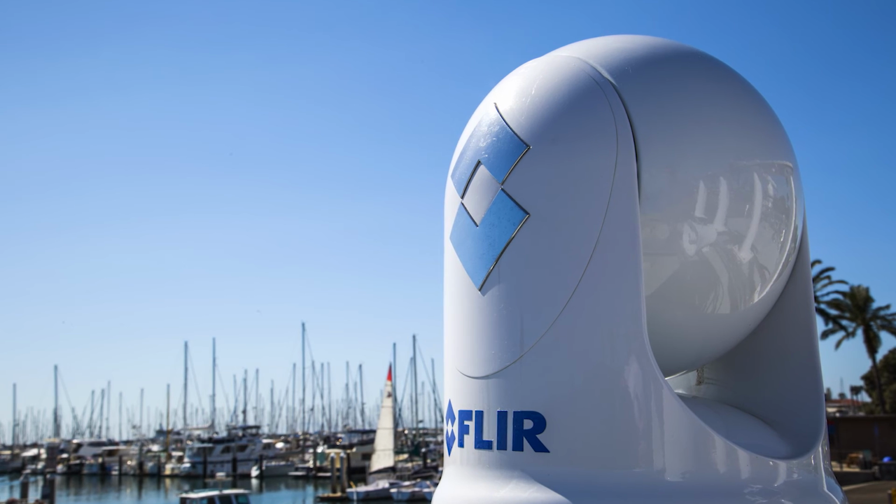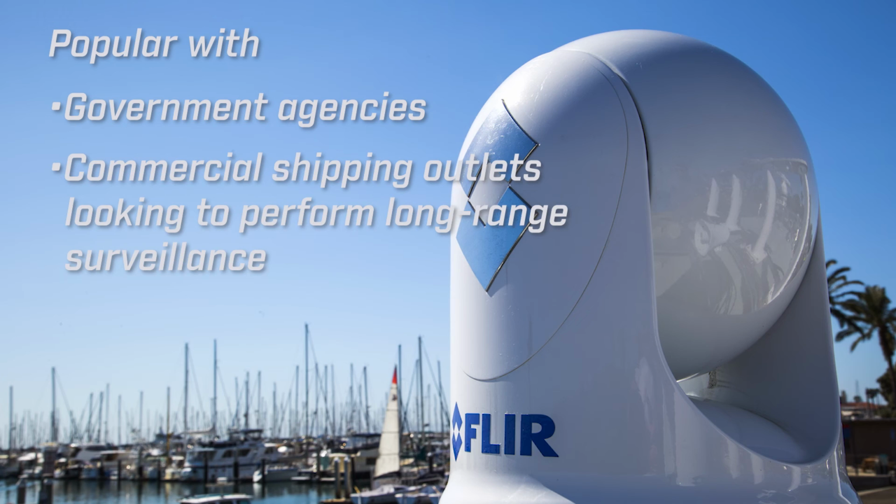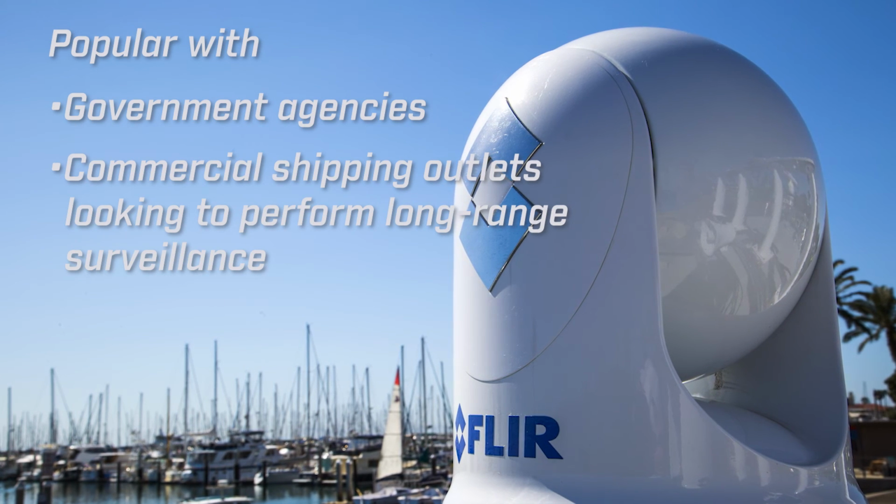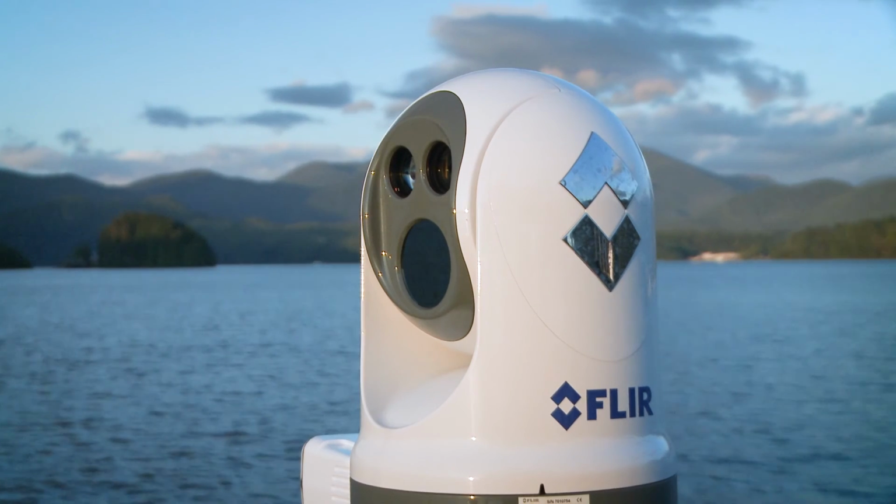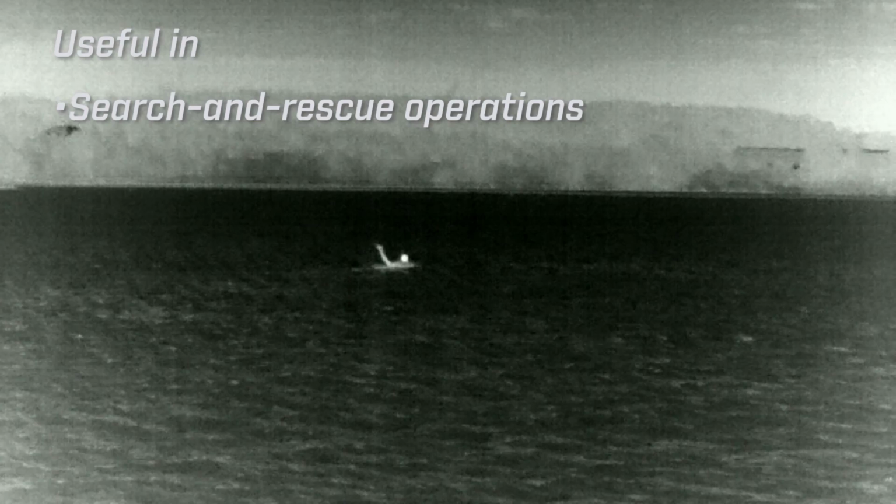This extra magnification makes the M400 extremely popular with government agencies and commercial shipping outlets who are looking to perform long-range surveillance. This powerful thermal range performance can be useful in search and rescue operations as well as in man-overboard recovery situations. It also gives watchstanders the extra reaction time they need to respond to threatening vessels on the horizon.